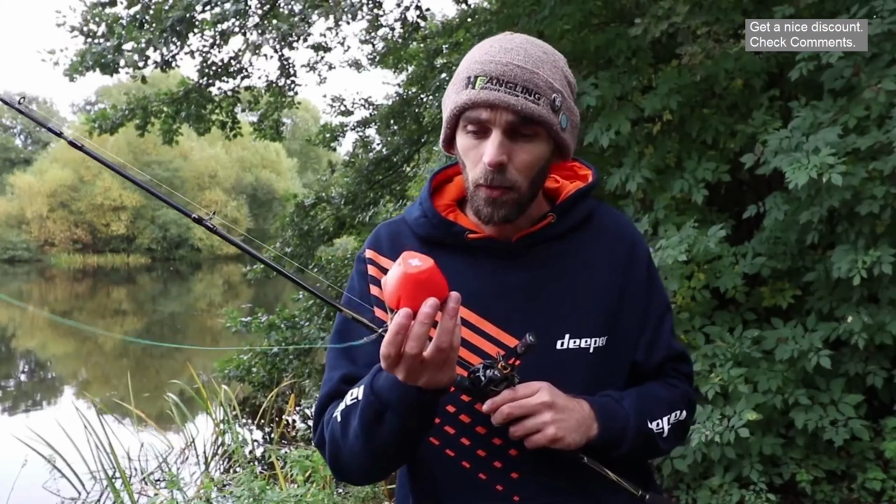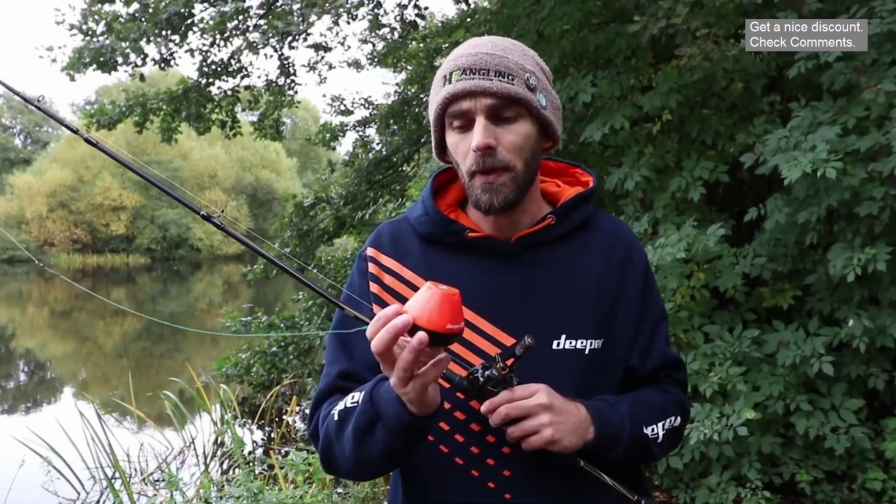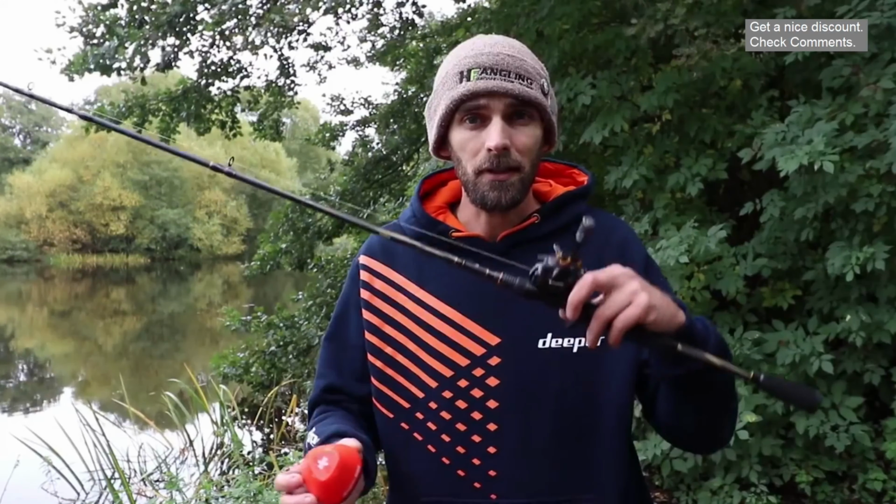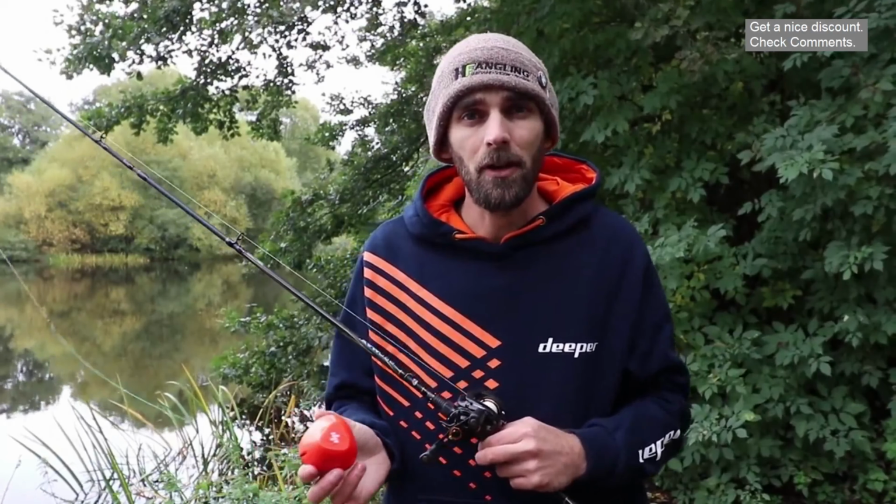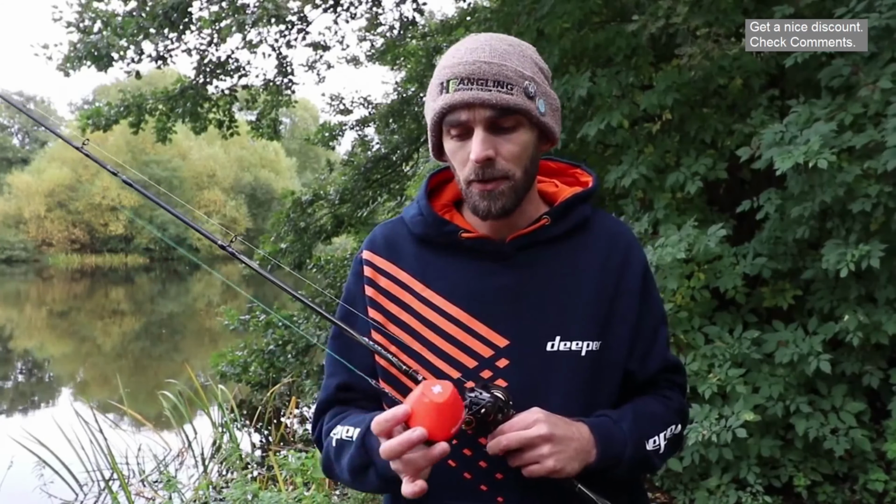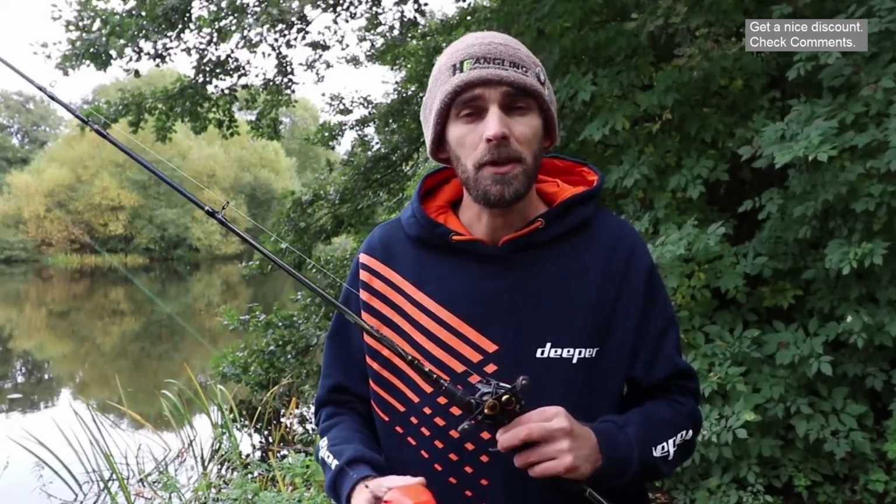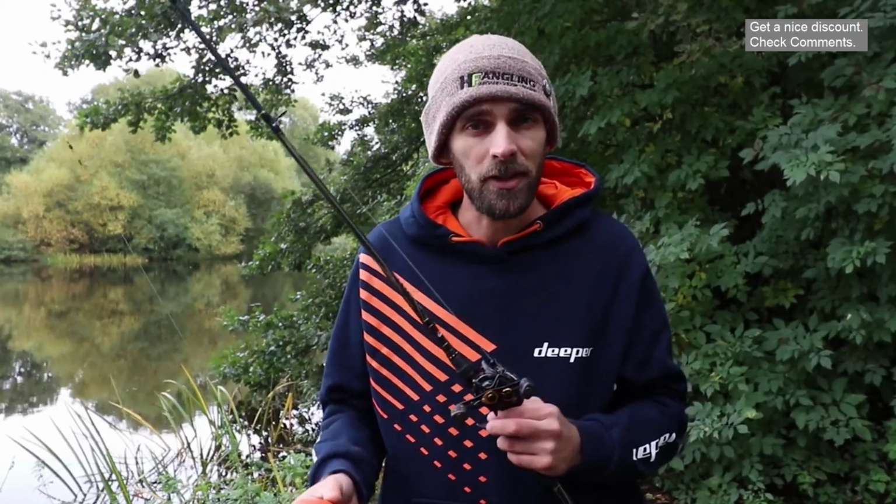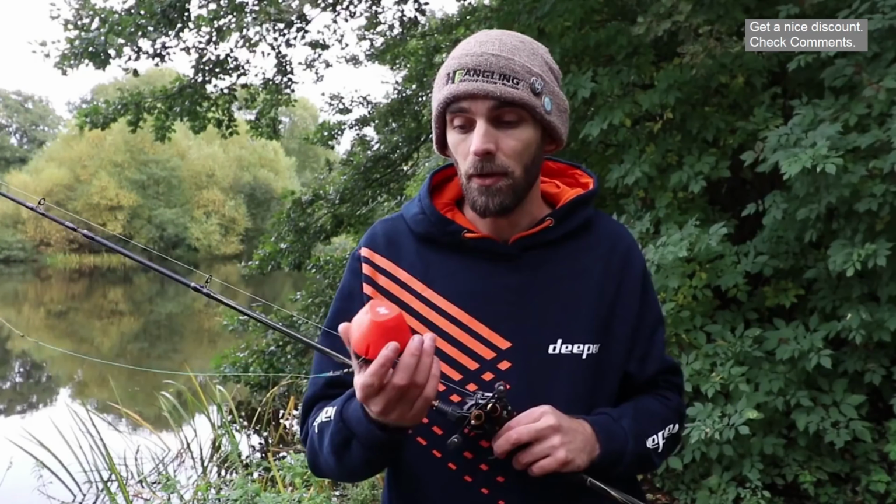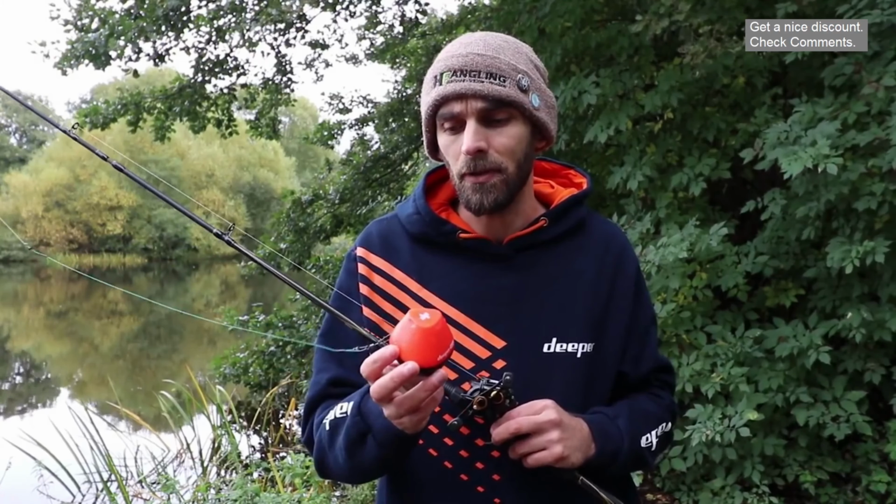So it's a lot lighter than the old one, slightly smaller as well, which means it's easy to cast with lighter rods, and just as easy to cast with bigger rods as well, your spot and marker rod, things like that, or your general fishing rods. I was using it earlier in the year on my 10 footers with 12-pound mainline on, and then I've been using it all summer as well on my 12-foot fishing rods and my spot and marker rod also. Casts like a dream, absolutely beautiful.